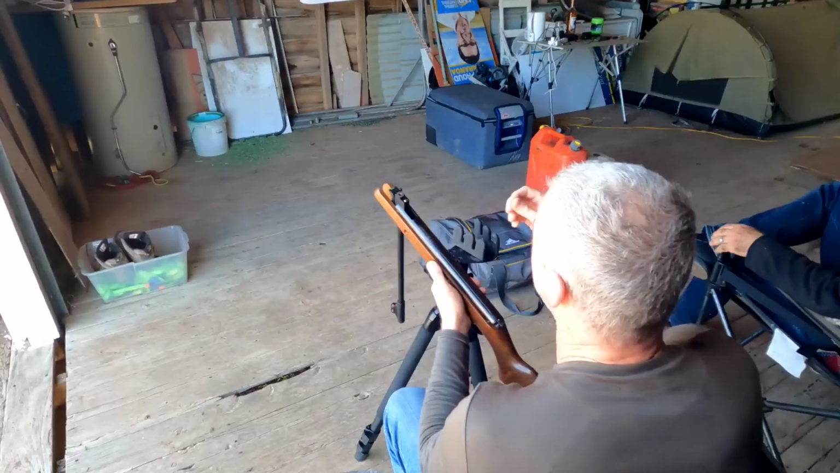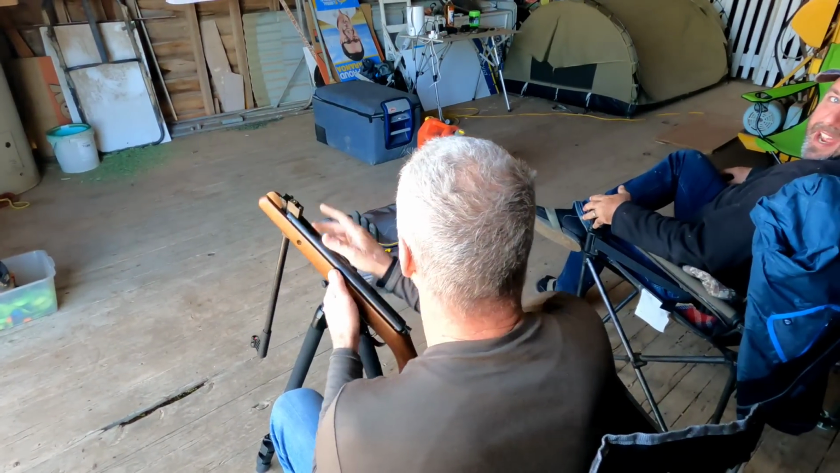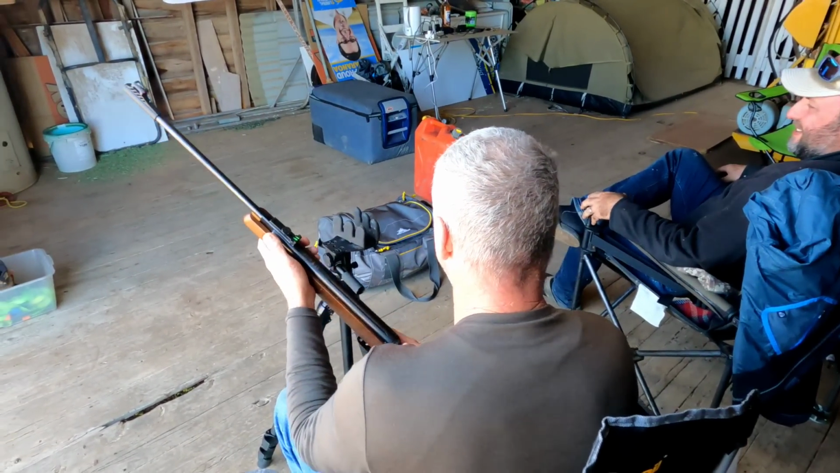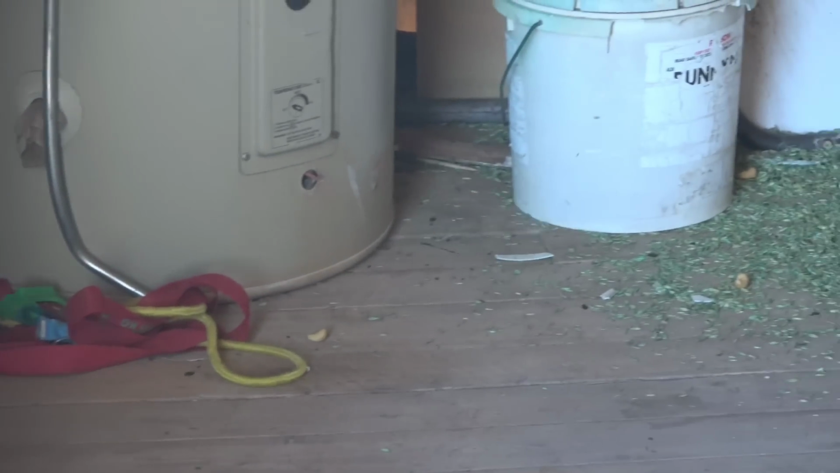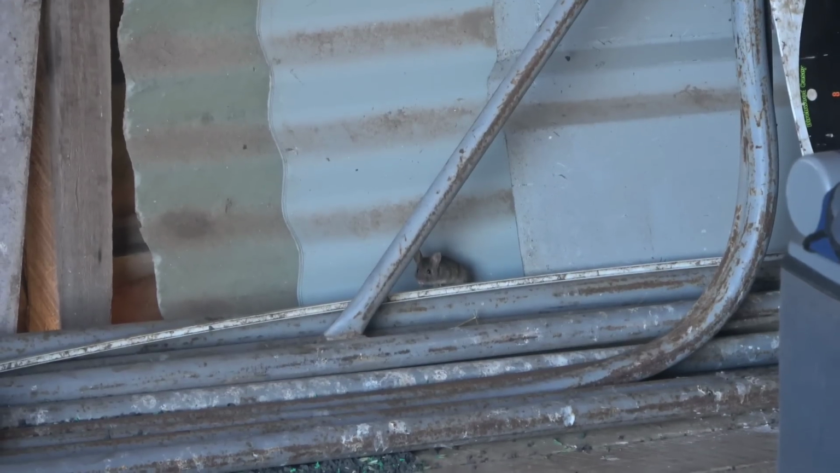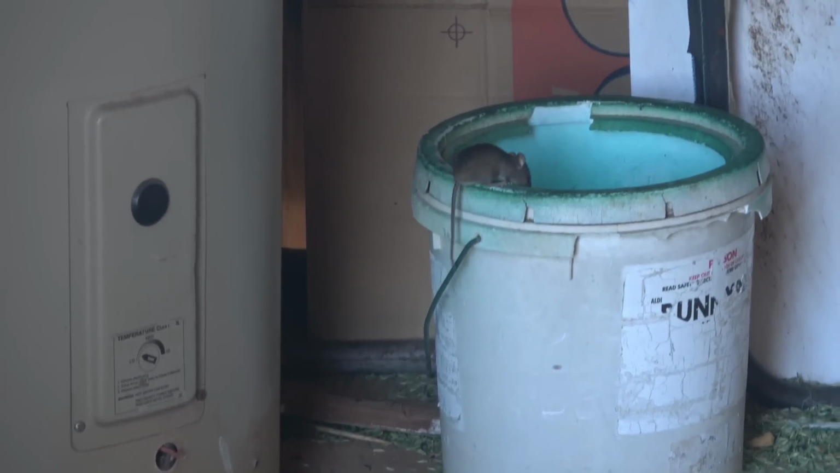Oh, this is a gas. This is the best fun about the trip. We should just sit here for 3 days. We just won't go and shoot pigs. We'll just stay in the shed and shoot mice at 3 metres. Oh, it's in that cashew, was it? You ready? Oh.